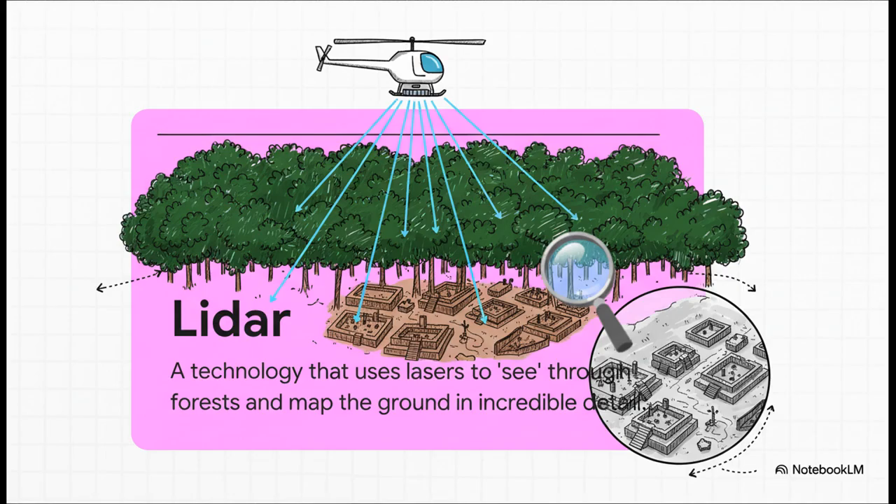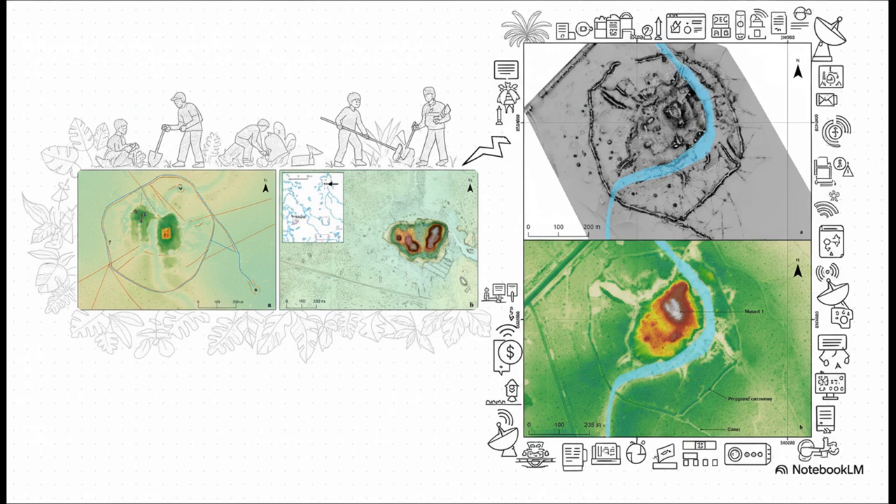But then, LiDAR came along, and this was a total game changer. Imagine flying a helicopter over the jungle, shooting millions of laser pulses down to the ground. This tech lets researchers digitally just peel away the trees. And what's left is this perfect, super detailed 3D map of the bare Earth. It's basically like giving archaeologists X-ray vision. And the difference this makes is just incredible.